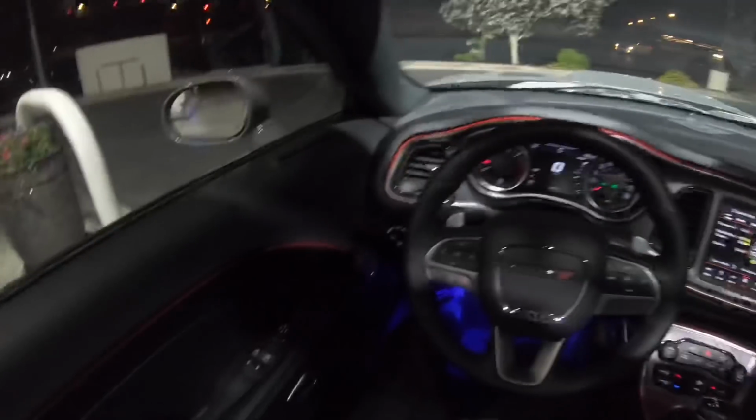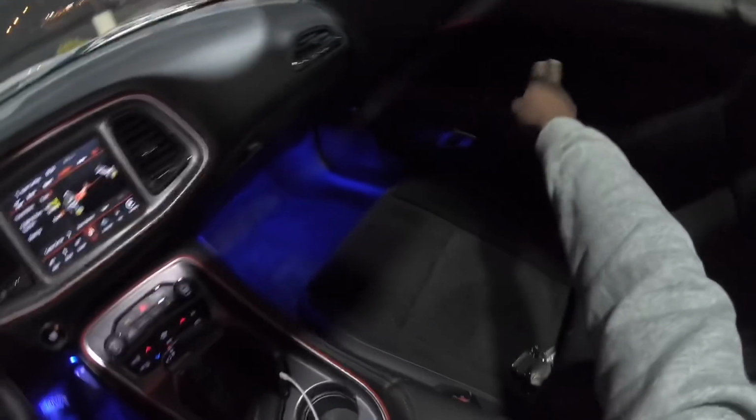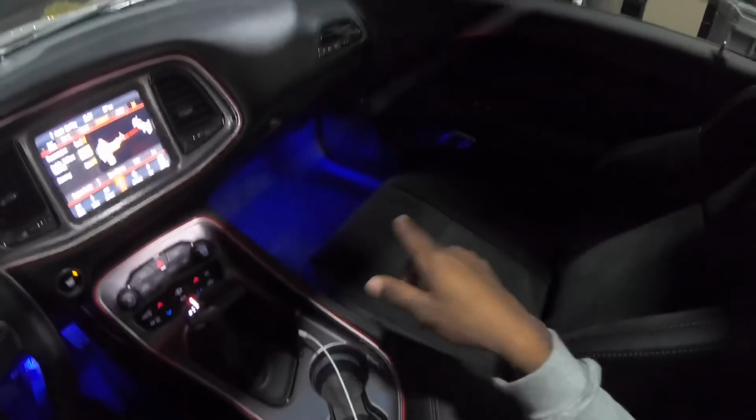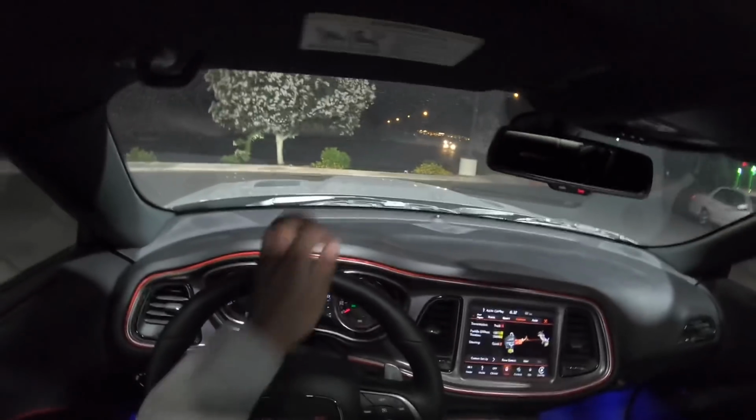All right, so I don't know if the camera is picking up, but this is what the trim looks like at night. You kind of see it over there. You see it right here. I only got the brightness all the way up for all this because it's just too bright for me, but that's what it looked like. Door, bezel, middle, right there. I'll go ahead and turn this back down. All right.